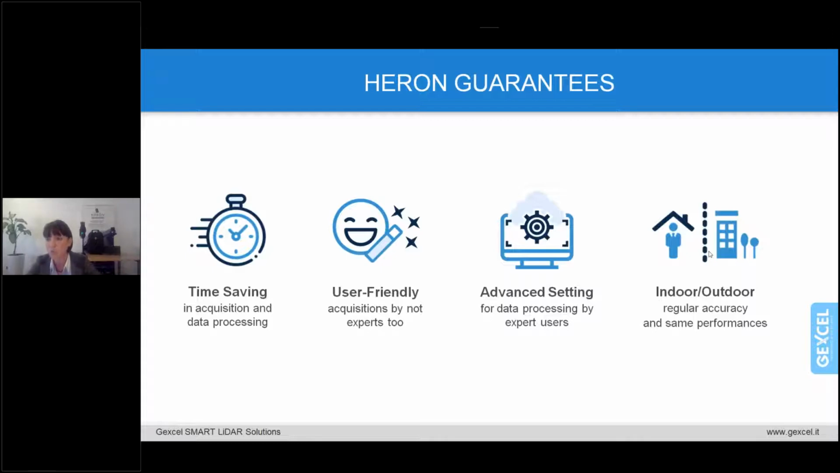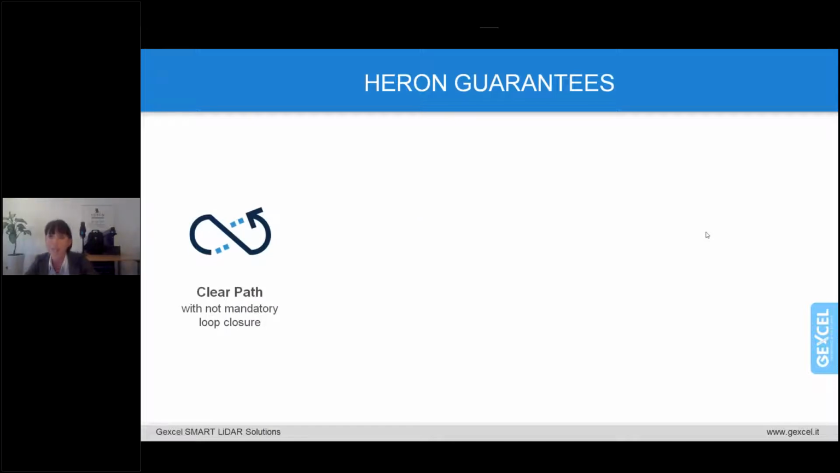But it's also true that in many cases, the asset management interests also the outdoor areas, not only the indoor ones. So having a coherence and geometric stability between indoor and outdoor space, in my opinion, is pretty fundamental. What HERON guarantees more is a clear path with no mandatory loop closure. That means HERON enables a great freedom in defining the route. So it is not necessary to end the survey at the same starting point, closing the loop.